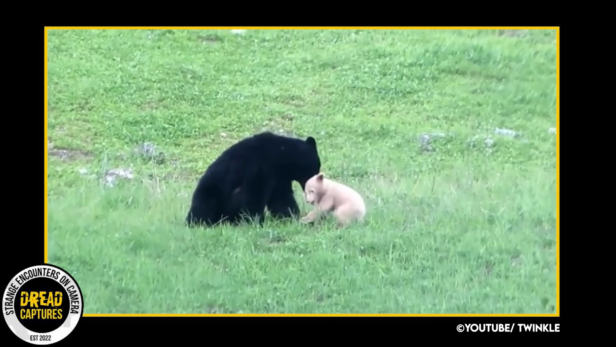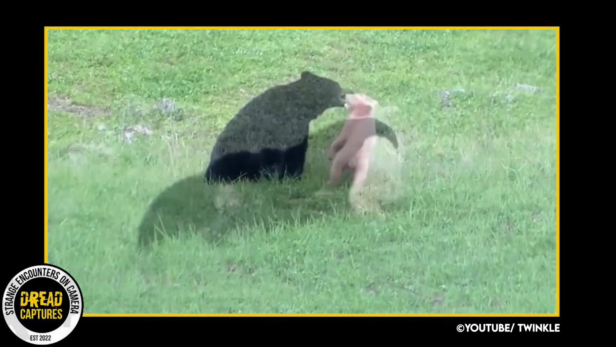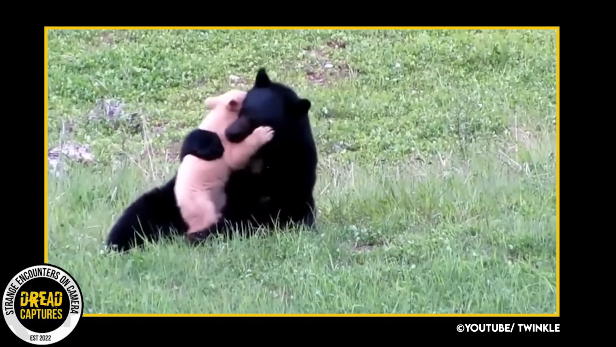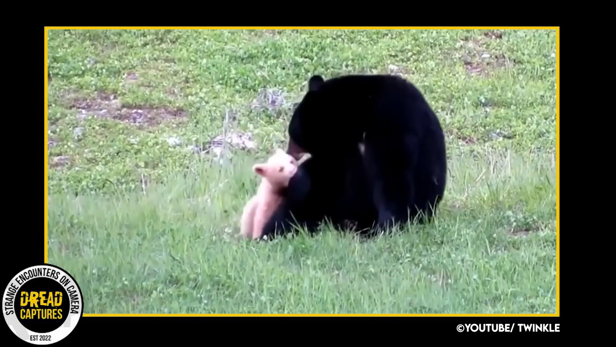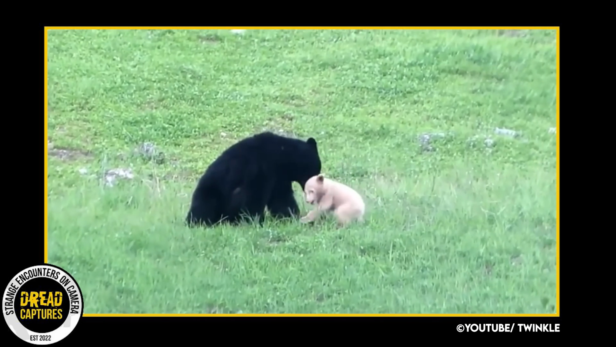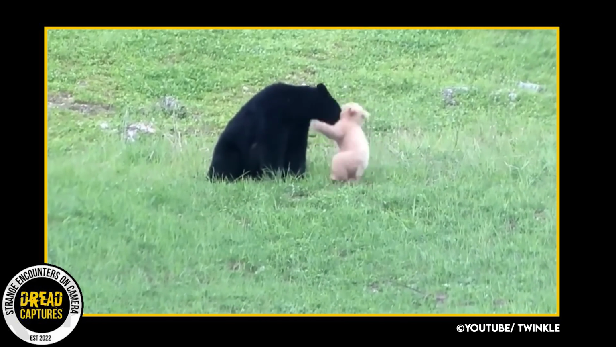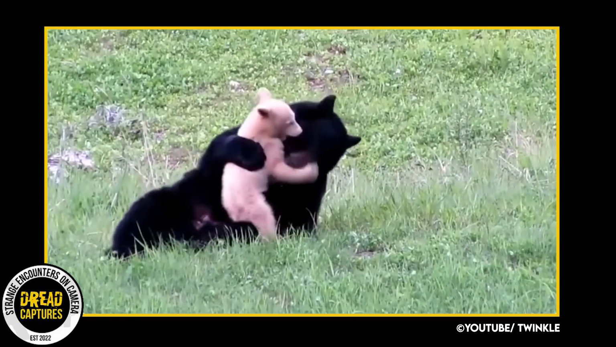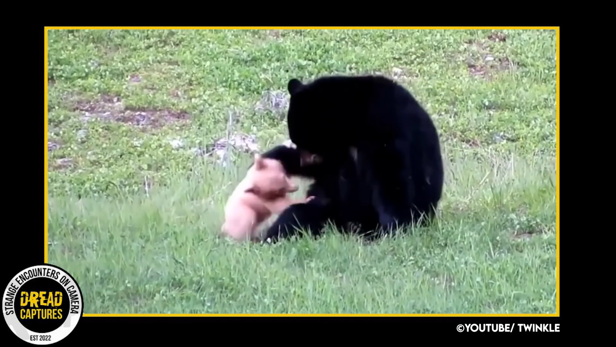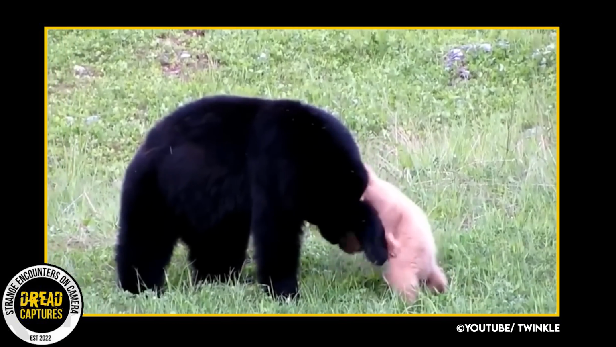This next clip shows a black mama bear and an albino bear cub. Like mentioned above, the genetics of coloration in black bears is similar to that in deer. It's also very rare, and the bear would also need to inherit the albino gene from both parents to be albino itself. Of course, this is a simplified explanation of the genetic dynamics, but enough of that. How cute is this video? I mean, look at these guys just playing with each other. Adorable.